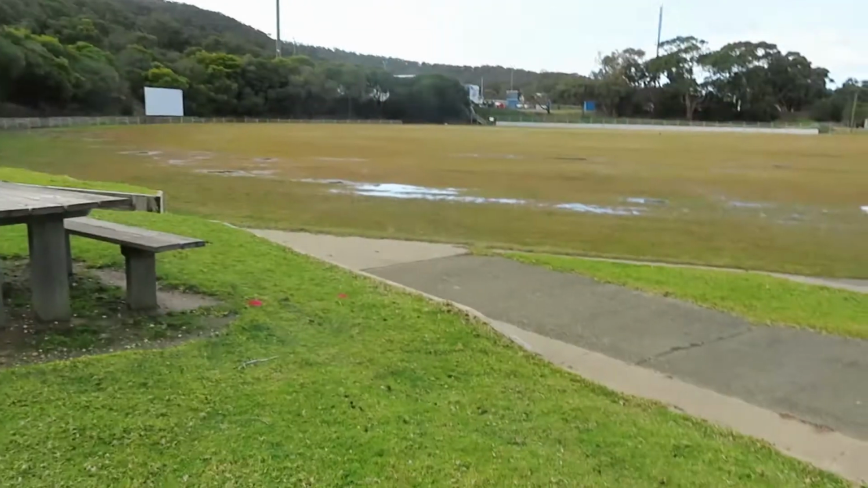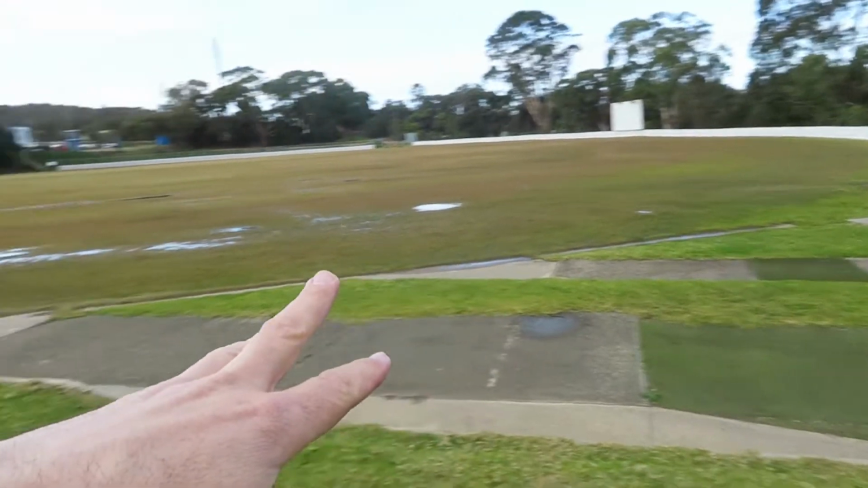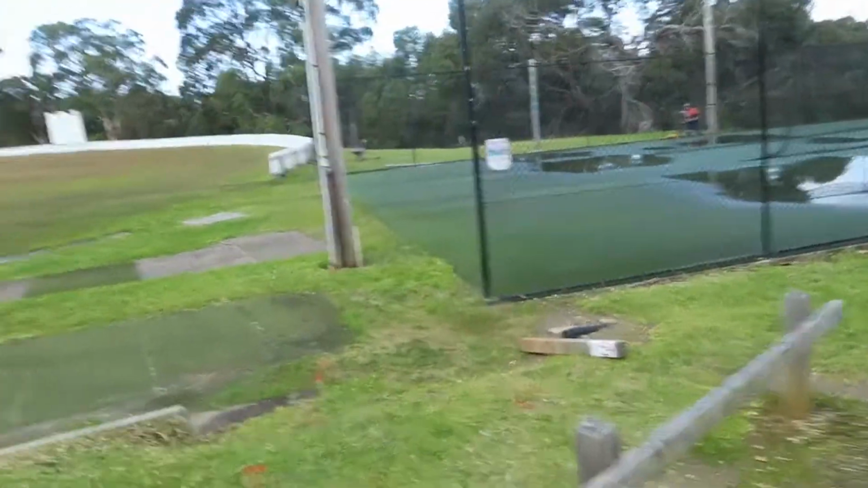So when there's no water, it's fine. But have a look at, can you see the ground? Yeah, have a look at how wet the cricket oval is. It's just really bad, which is annoying because this is where the answer will be.